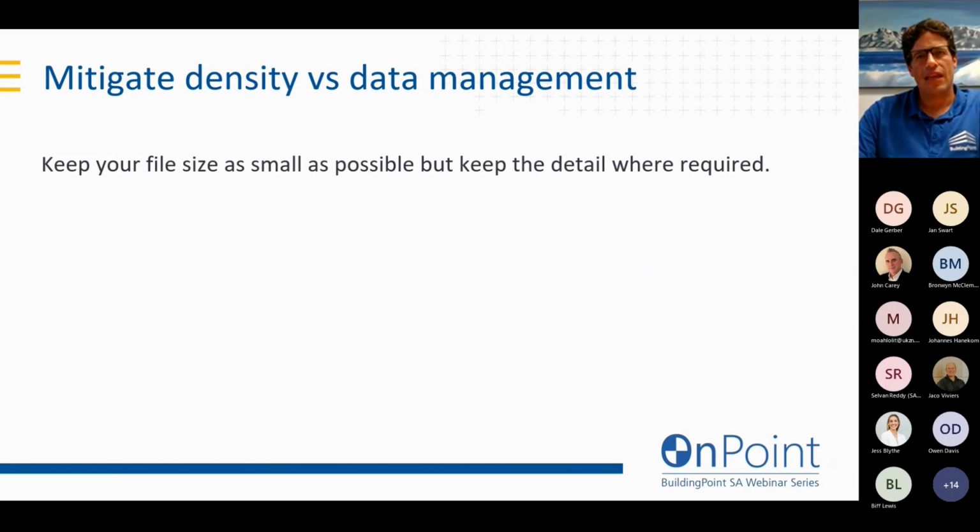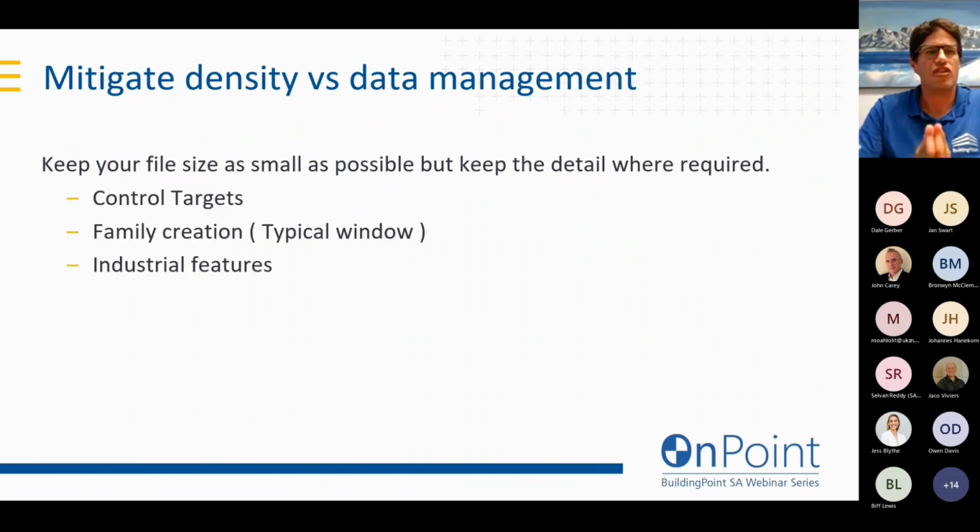But how can you keep your file sizes small, but still capture the detail where it's required? Yes, you're scanning at a lower density, but you still do need detail. I'm not saying you don't need detail, and there are certain situations where you do need high density scan data. One of them being control targets.